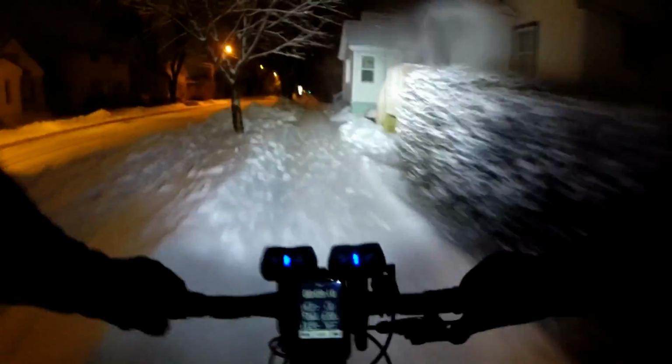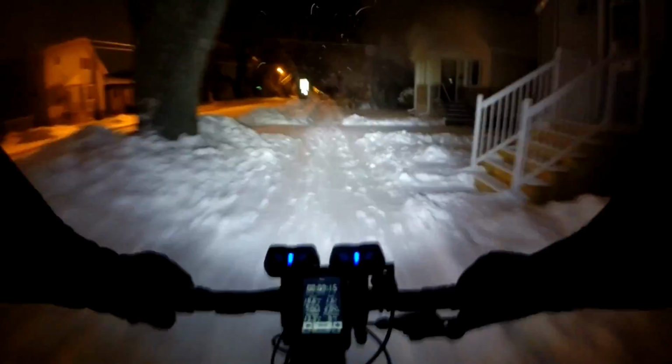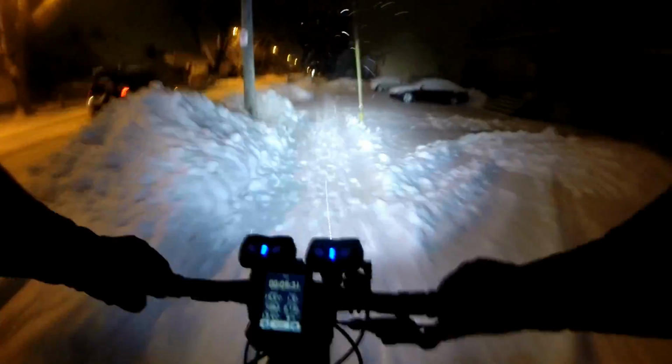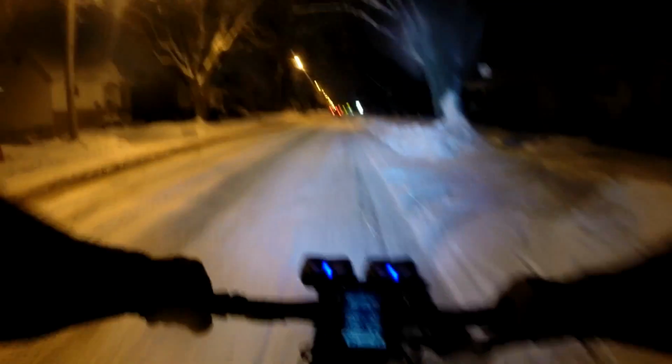So we're quite close to our university, so a lot of these walking footprints are from students heading to school. So if we have a walker or a runner wearing reflective, walking their dog, we're gonna go out onto the street a bit till we pass them.